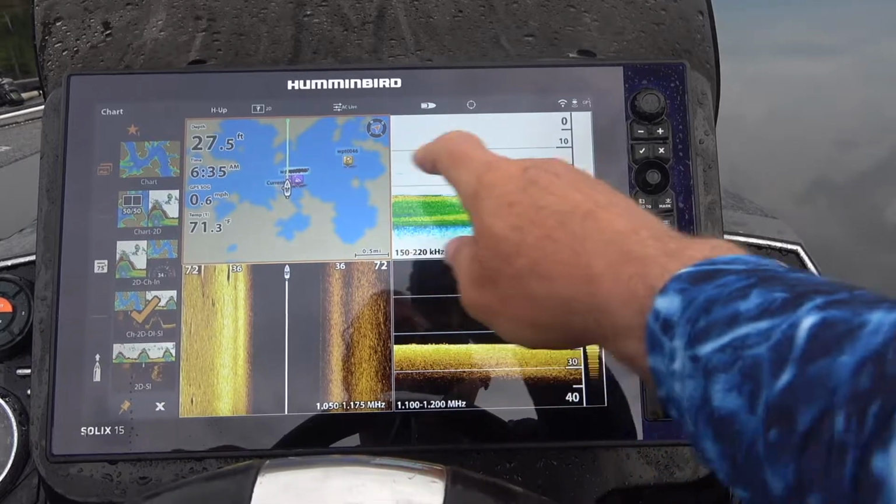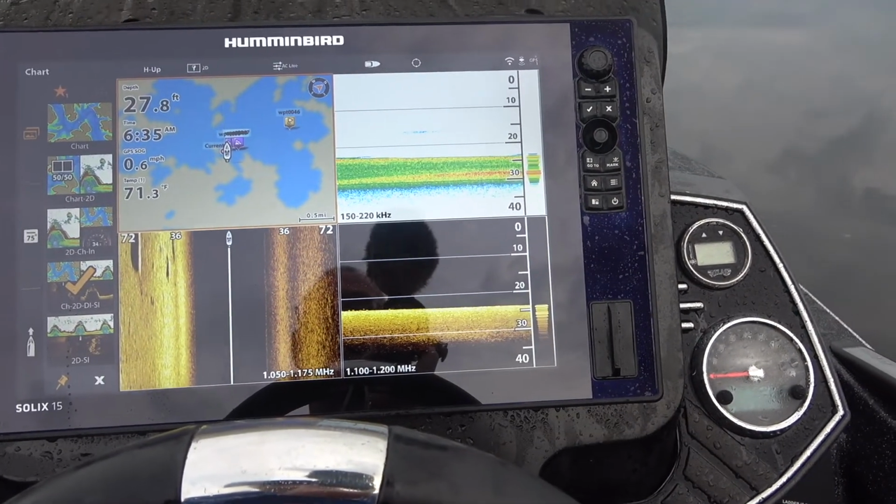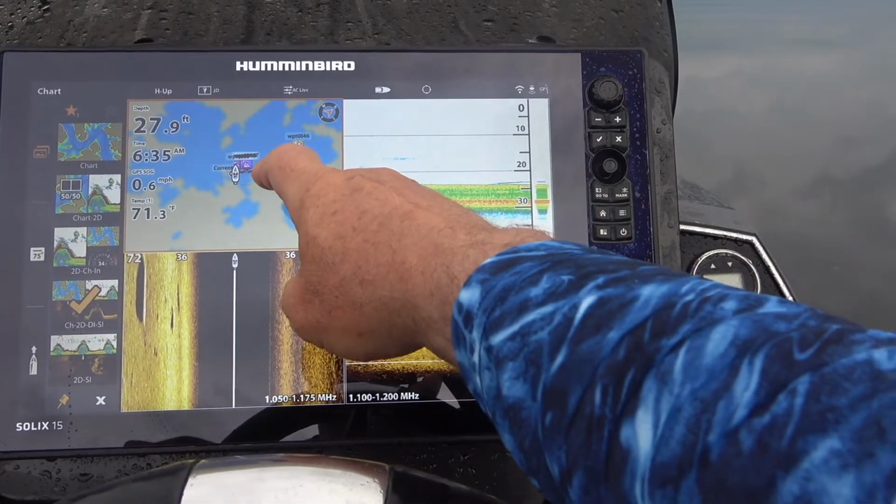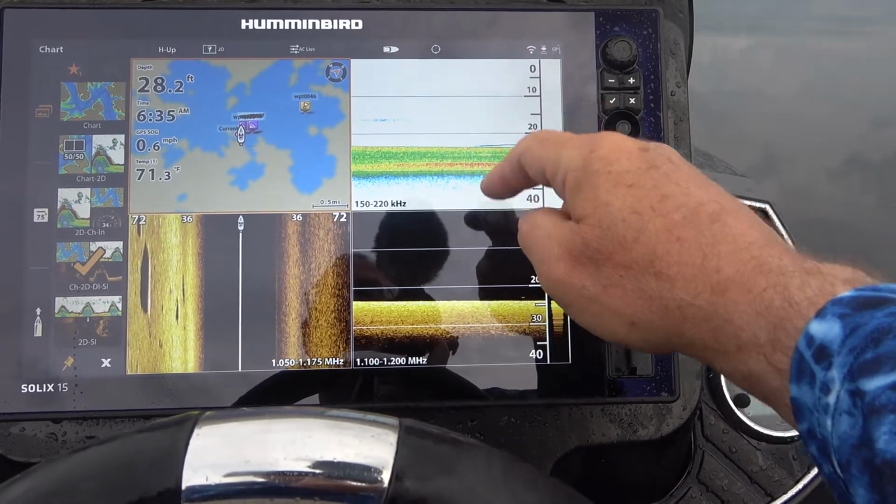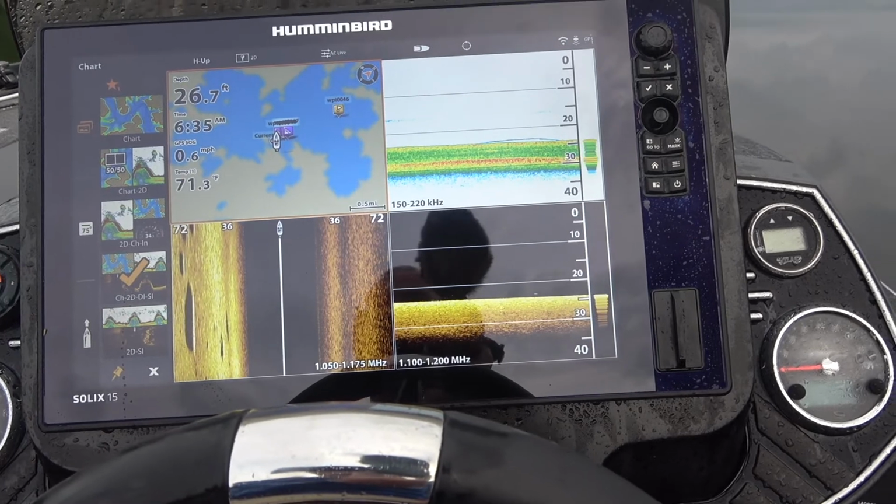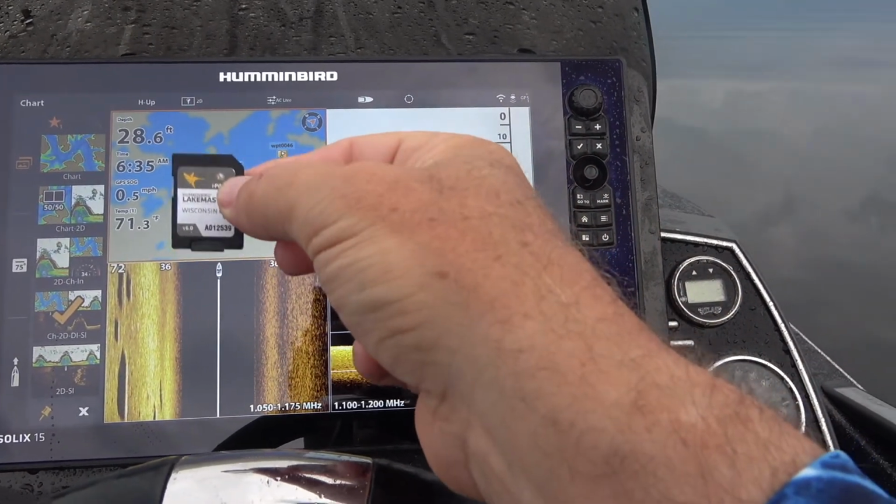So you can see I've got a 4 screen. And you'll see as I start to scan why I want the 4. I've got up here the map, side imaging here, the 2D, and then the down imaging. I'm going to use all 4 of these screens to help me. And then a critical part of this is to have a current Lakemaster map.